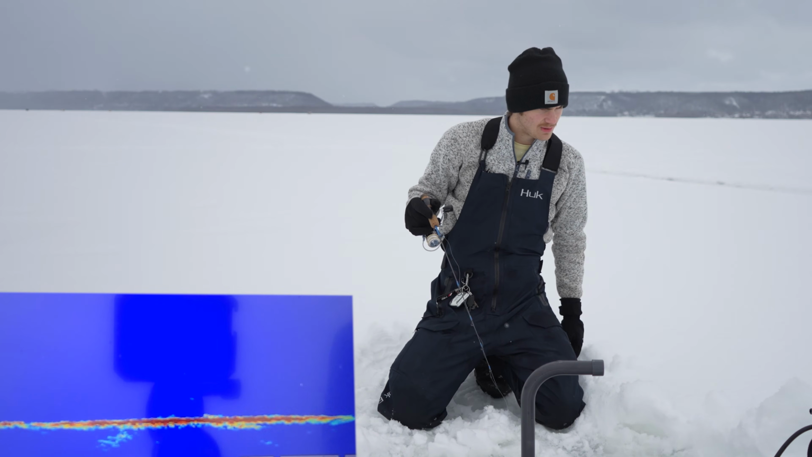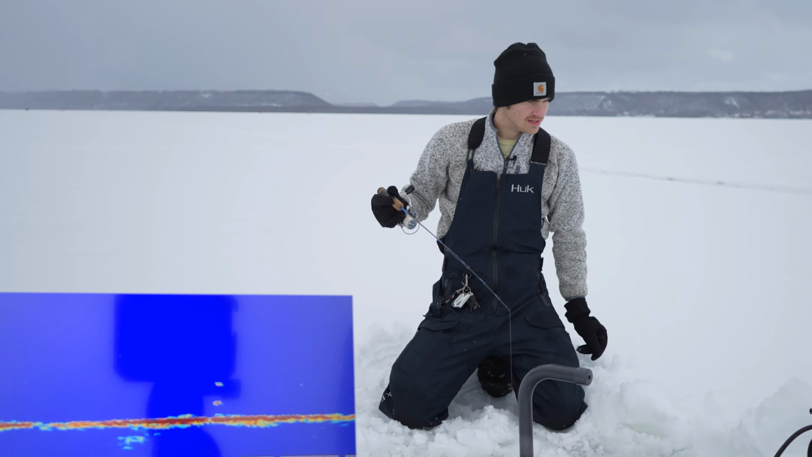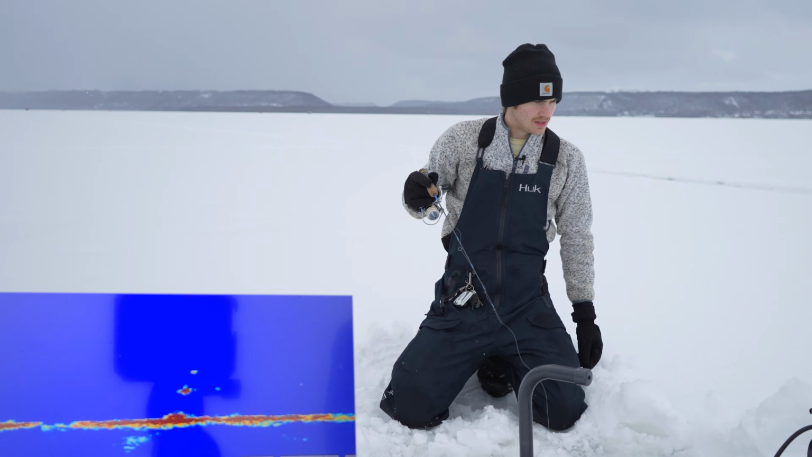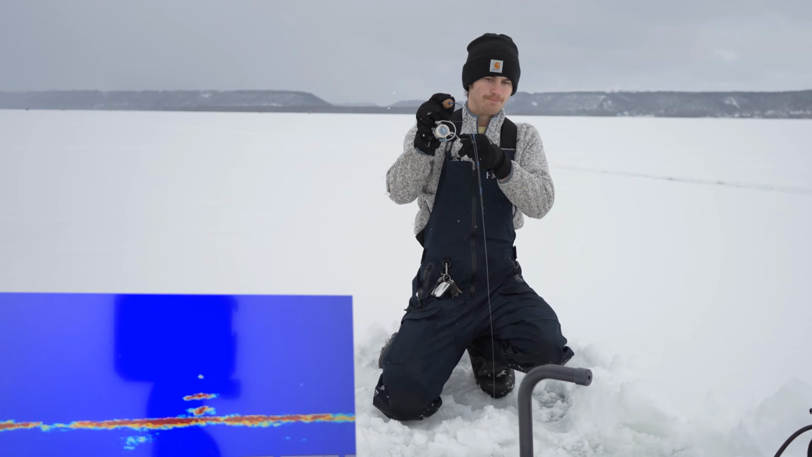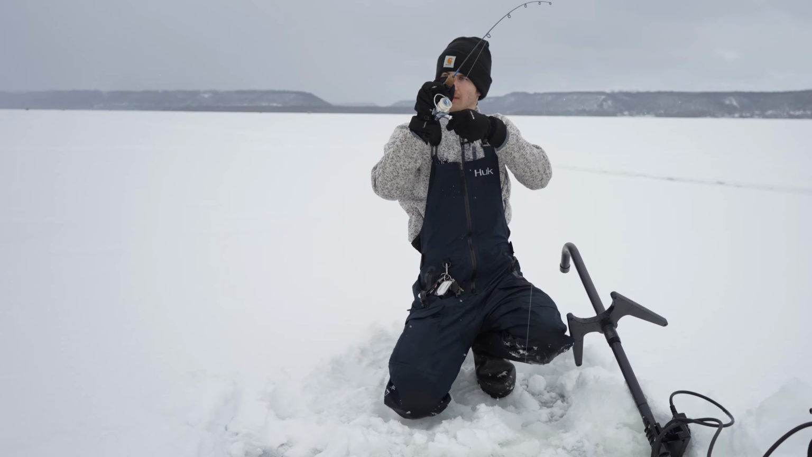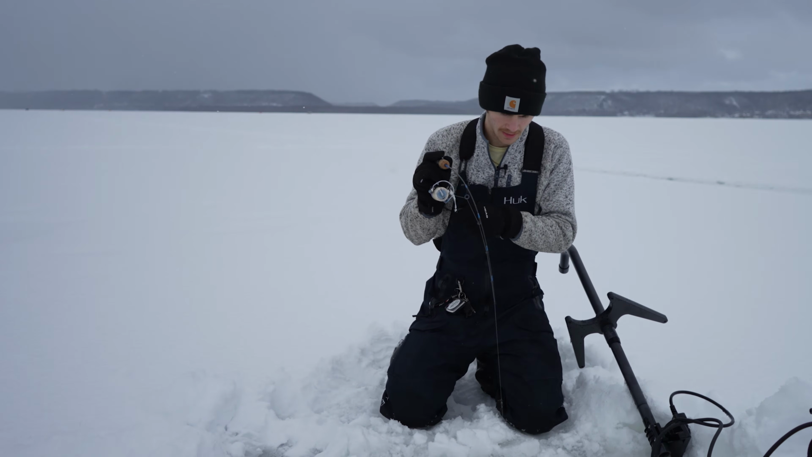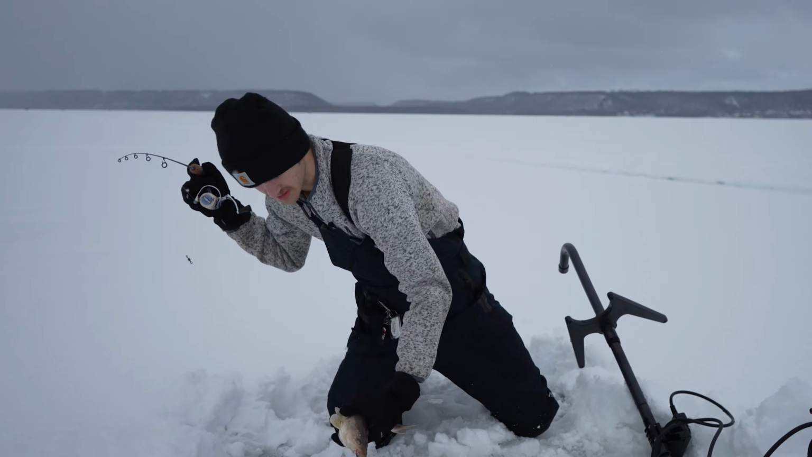So we got something small on the right here, kind of making his way over. Let's see if we can see him on the graph. It's a super small mark. He is just hugging bottom. Is he coming up? Oh, he is. Here we go, here we go. Got him. This is a small fish. Yeah. Another small sauger here.